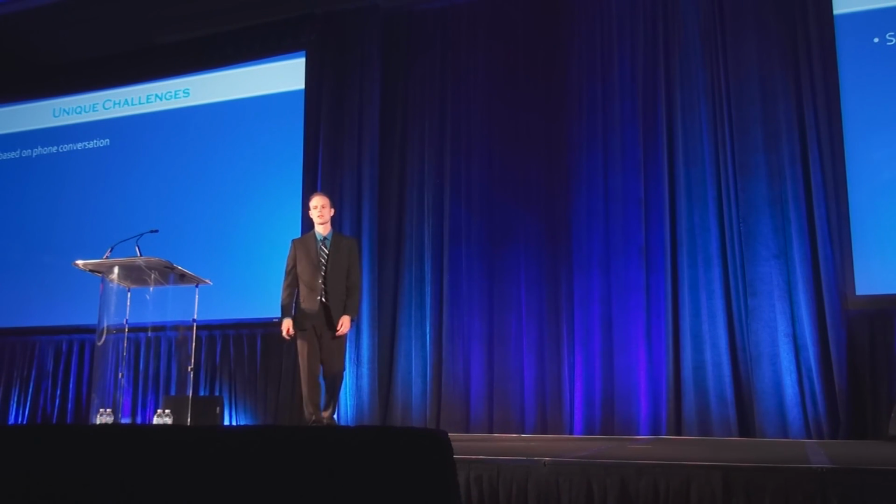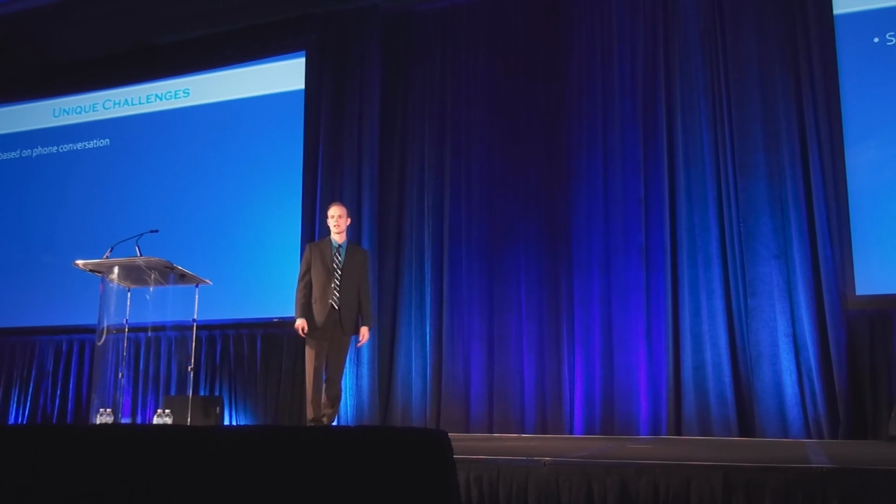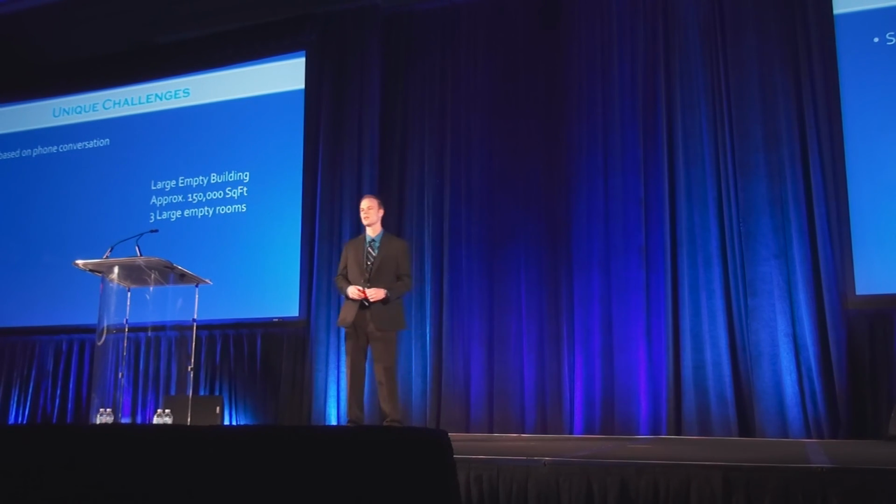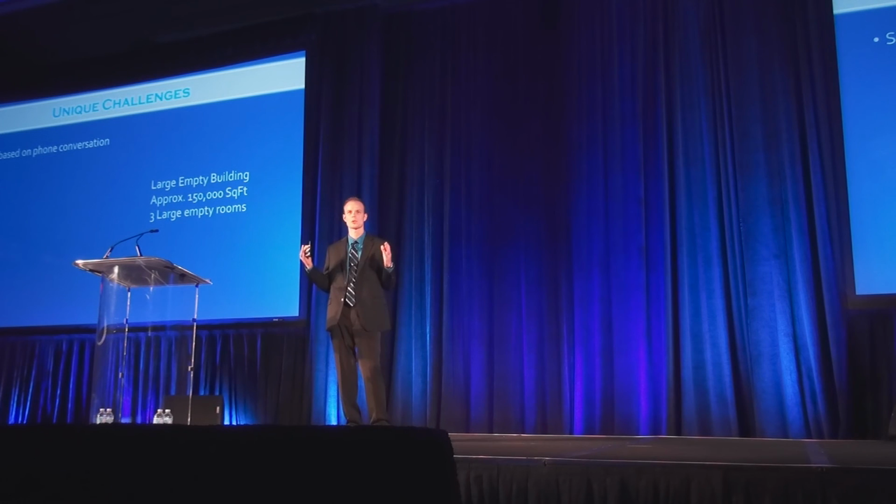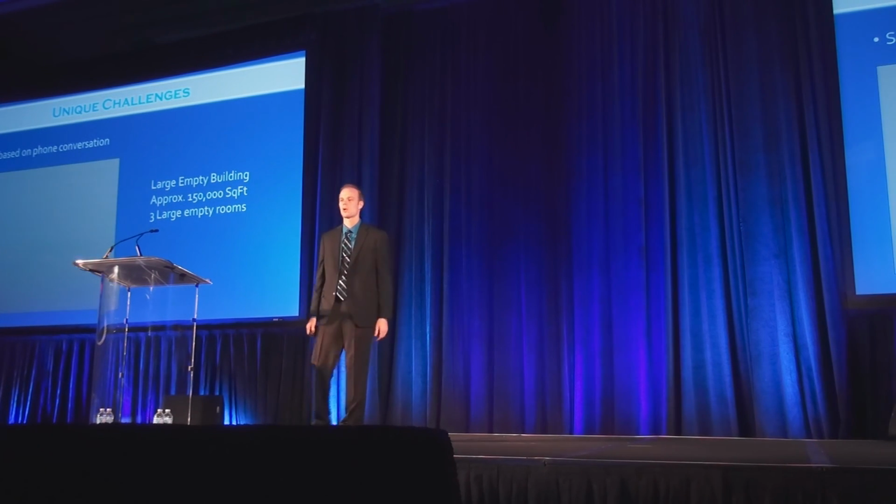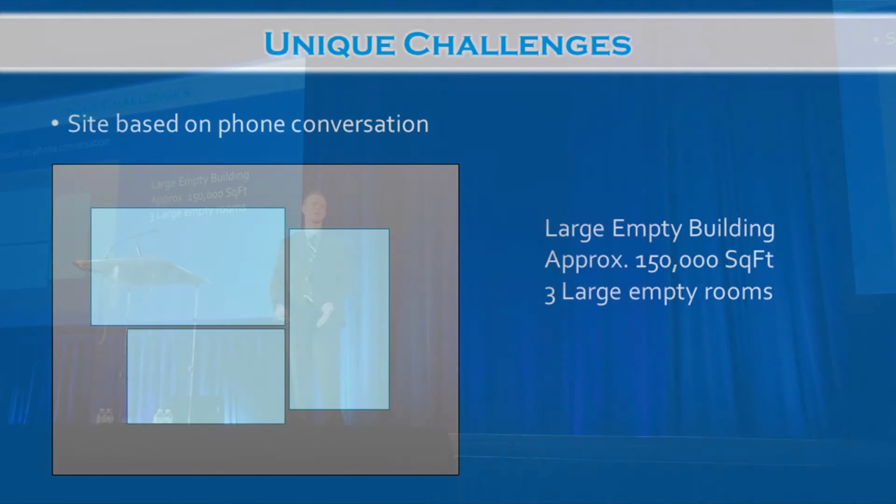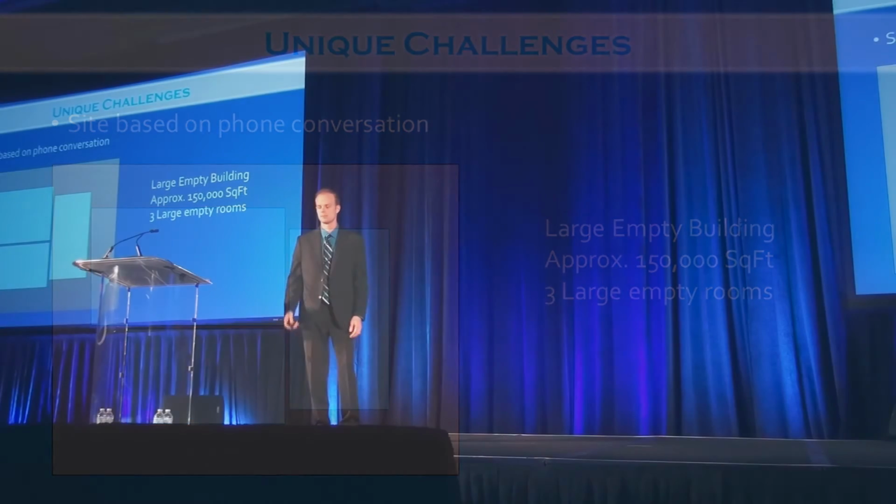So this is going to be what the site we thought was going to look like, just size-wise. We were told it was about 150,000 square feet. So we were told it was 3 large rooms that contained most of that square footage. So based on that, we pictured it would be something like this. They had no site plan, no pictures, no address. We had nothing to look at visually.